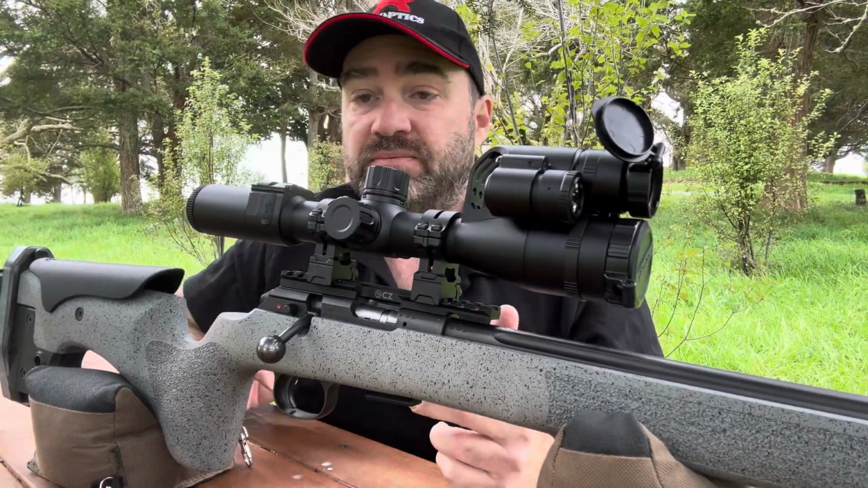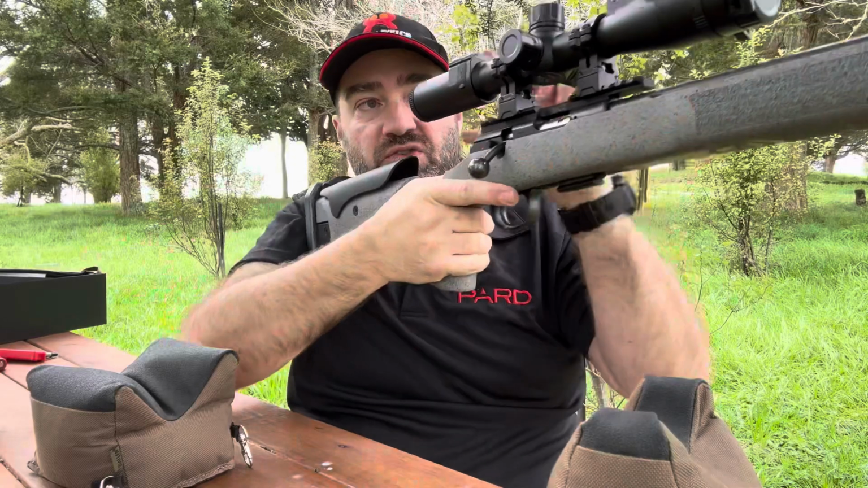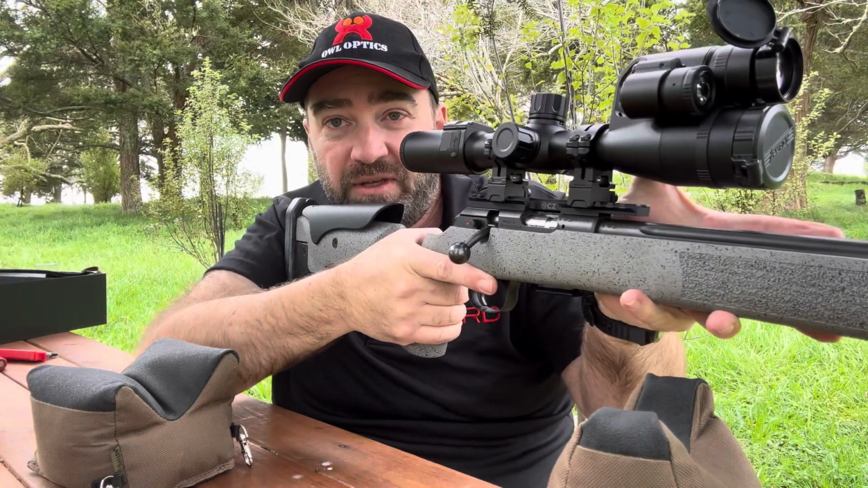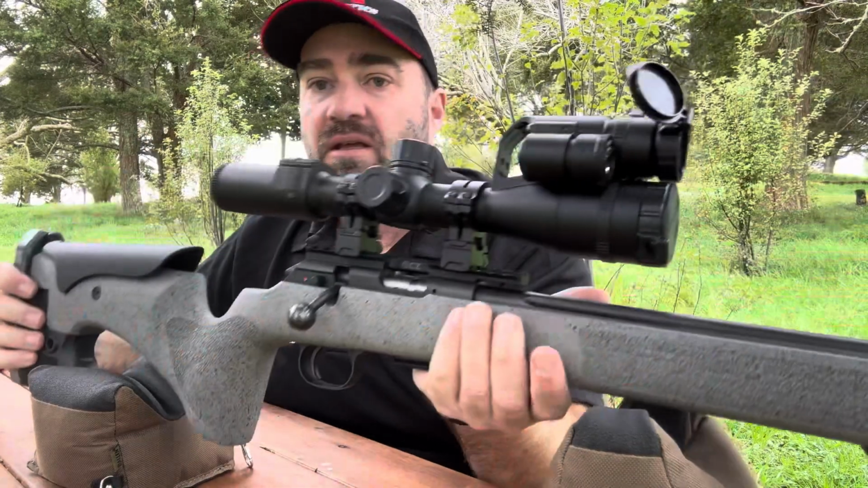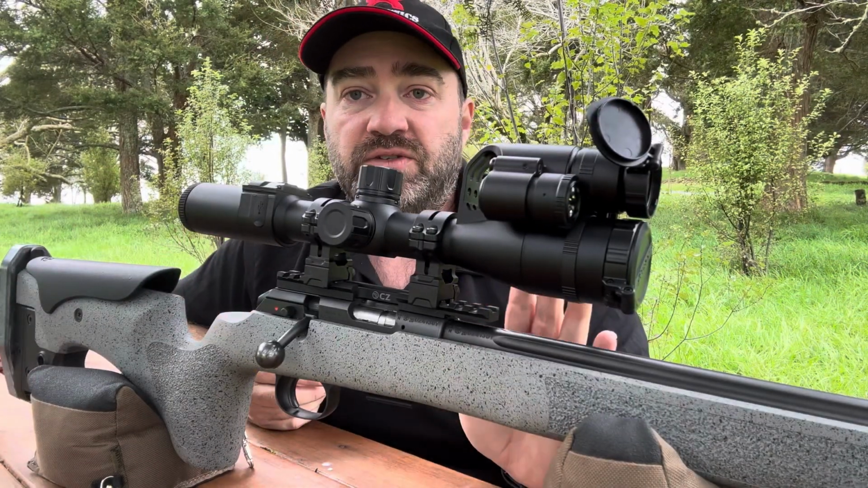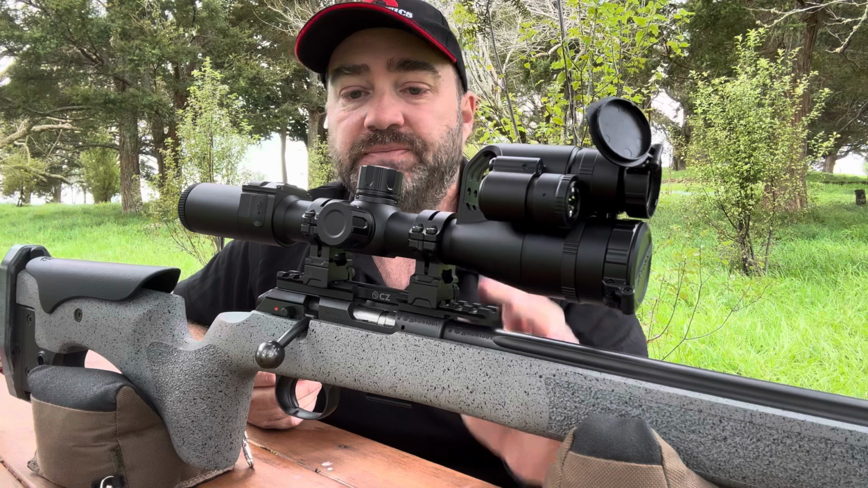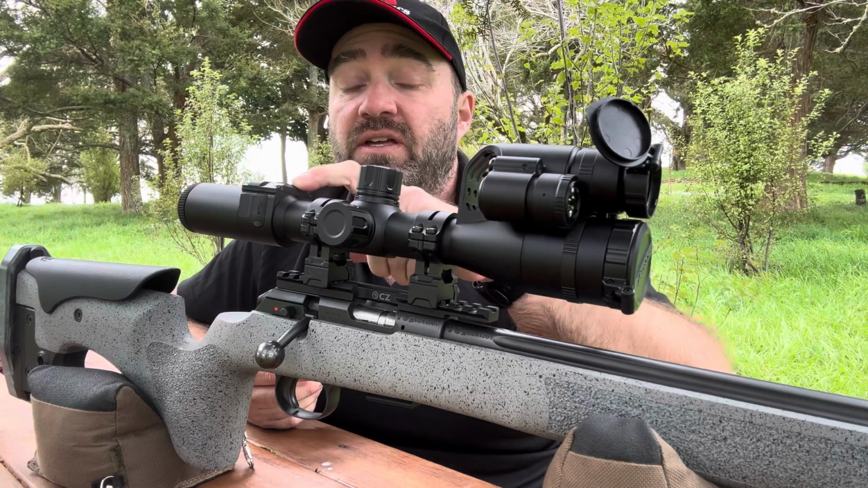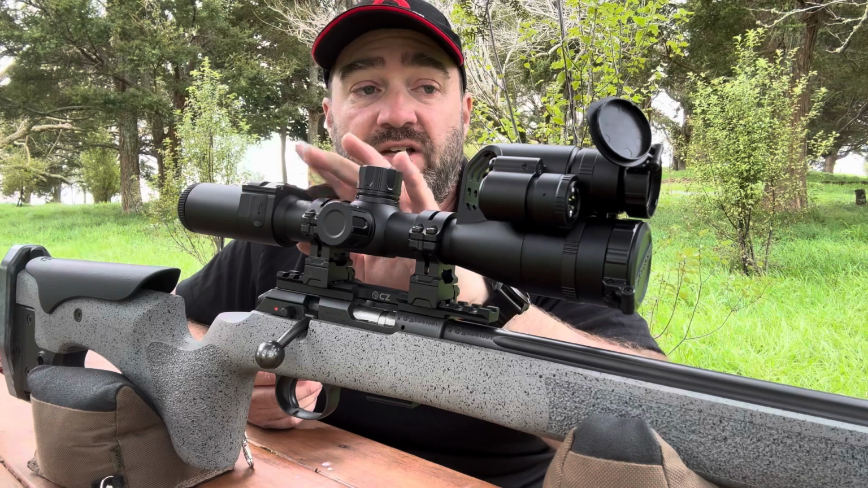Useful if you're standing, rather than trying to do this. You can simply extend your thumb up and click the button. Probably more valid for air gunners where you're shooting offhand. Then you've got your record and also your day-night and your IR control back here.